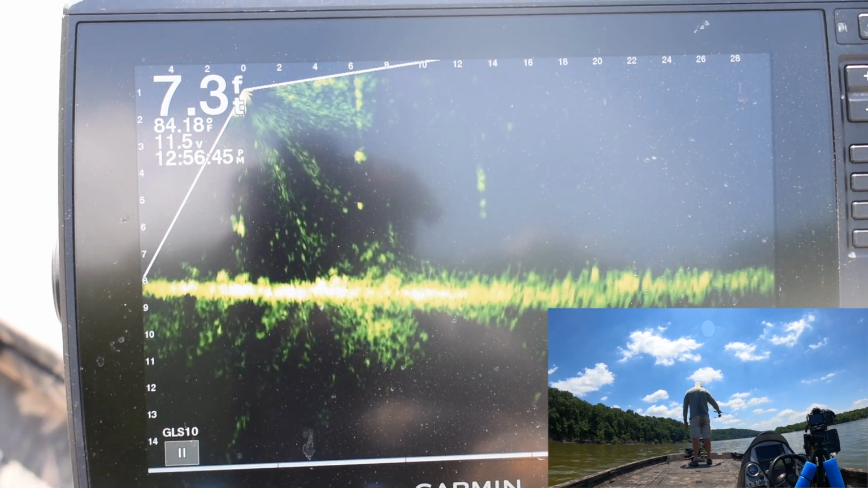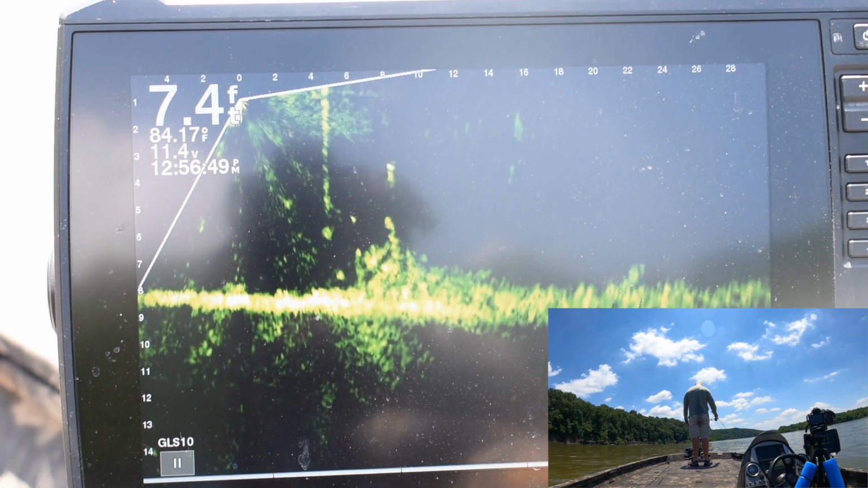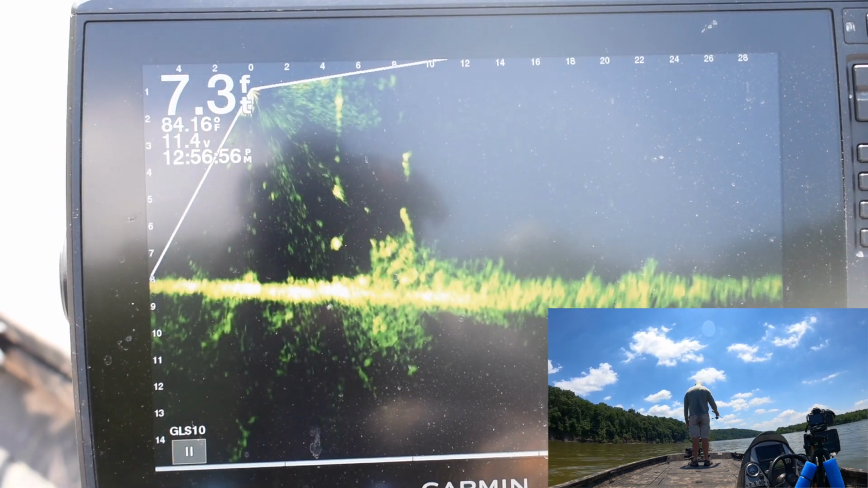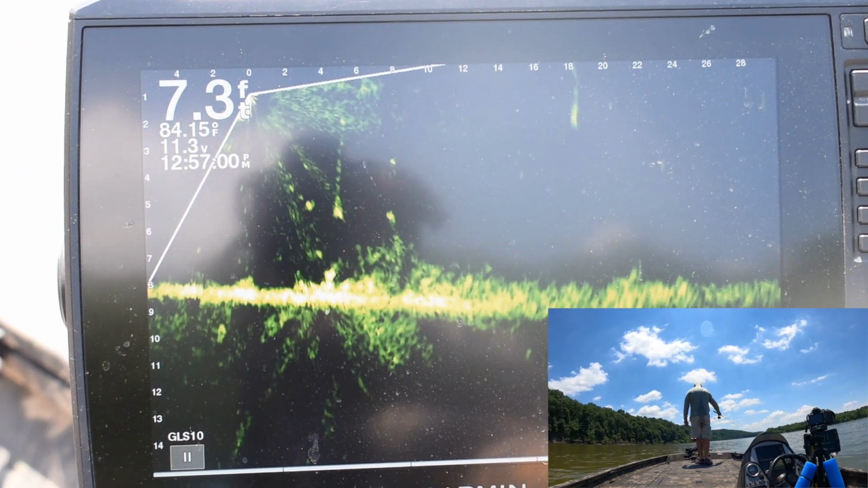Even though water temps have come up, this particular pile here seemed to hold quite a bit of fish. I'm gonna let y'all watch this, and then I will hop back in here with the commentary whenever we get to the next spot.